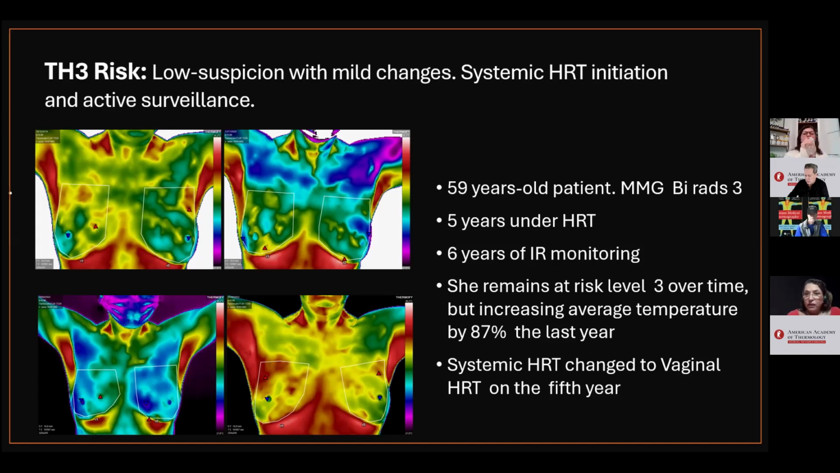Systemic HRT was replaced with vaginal HRT. Her sister was diagnosed with breast cancer 3 months ago.